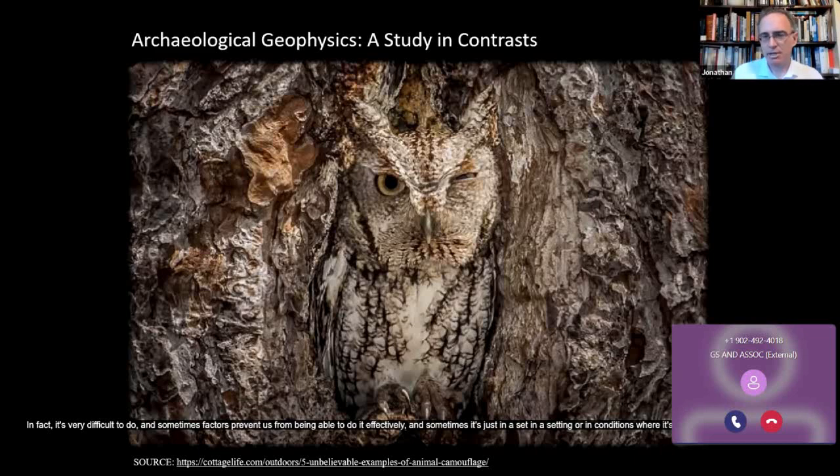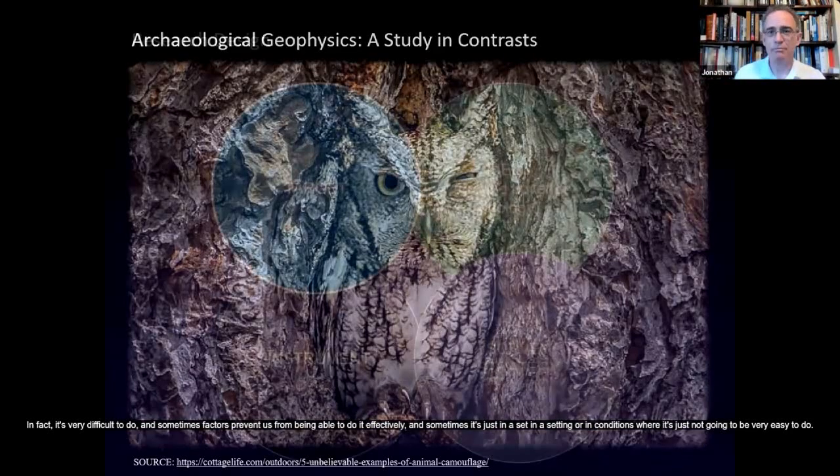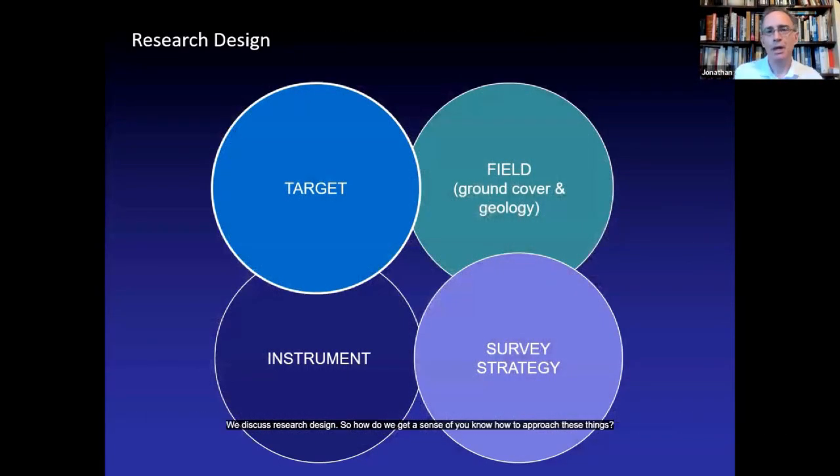And sometimes factors prevent us from being able to do it effectively. And sometimes it's just in a setting or in conditions where it's just not going to be very easy to do. We discuss research design. So how do we get a sense of how to approach these things? These are the 4 considerations that I always keep in mind when I'm looking at sites like this.